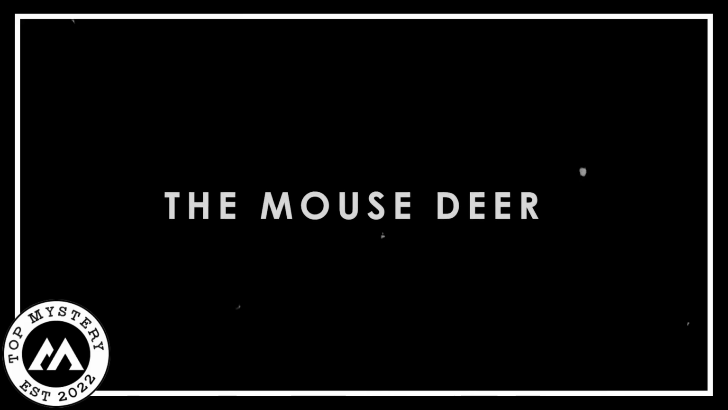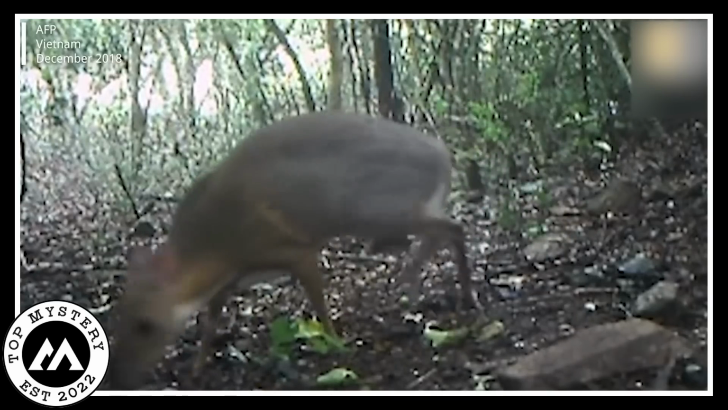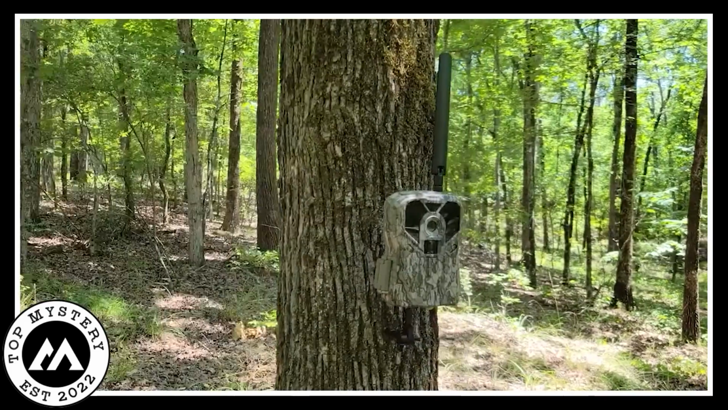The mouse deer. One of the creepiest things to ever experience can be witnessing an extinct animal lurking in the woods. Did this animal rise back from the dead, or was it never extinct? Who knows? This trail camera footage shows one such unbelievable sighting.